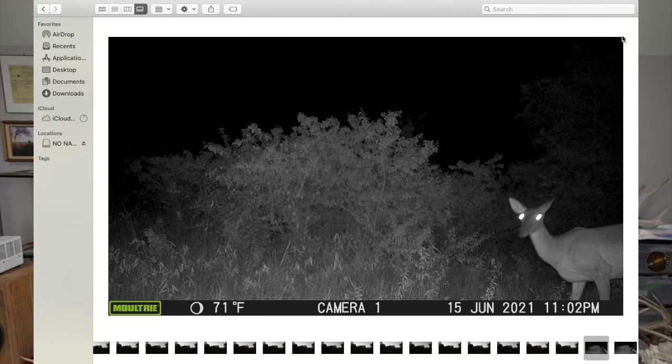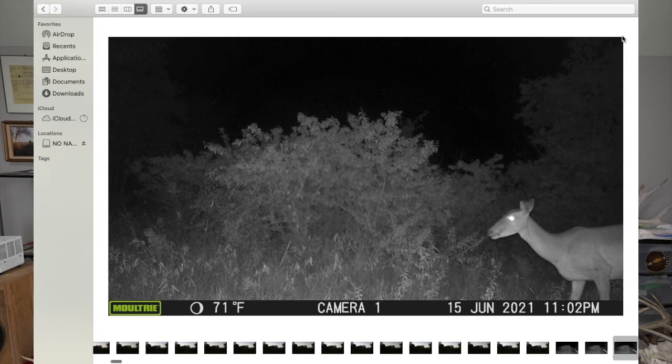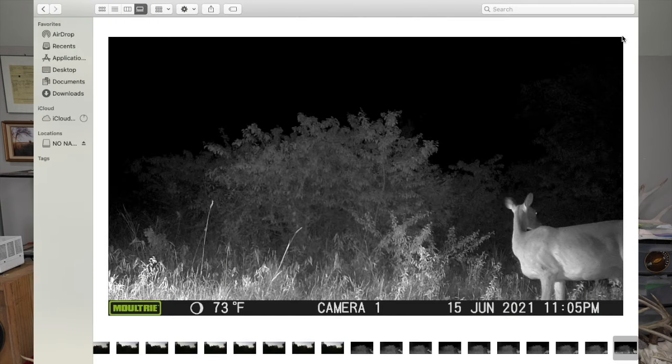But what do you think about this one right here? Is she looking at the camera? You can tell her head's moving. So what does she do in the next picture? Oh, she's cool. I think if it looks like they're looking at the camera. Whoa, look at this. Is that headlights? That's from my camera flash going off. That's pretty cool.